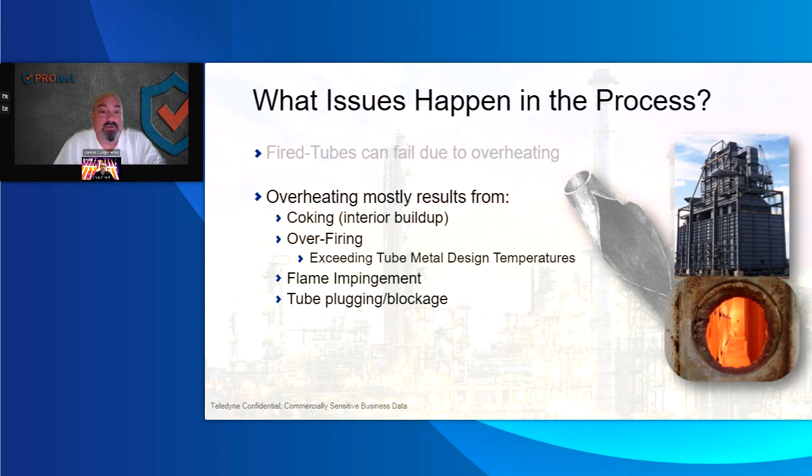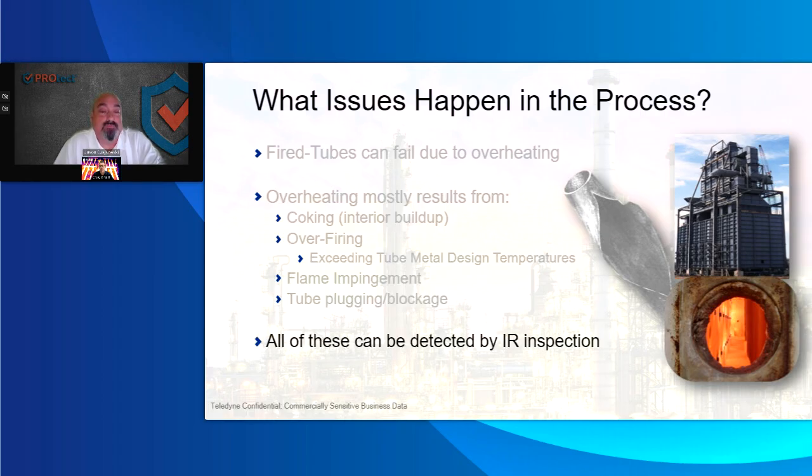One of the biggest things, you can see tubes that are bowing or sagging, or they've been constricted, depending on the heater's orientation. Scale and oxidation are a big one, and that causes falsely elevated tube temperatures in most cases. And most of these other cameras cannot see this or have issues related to it.